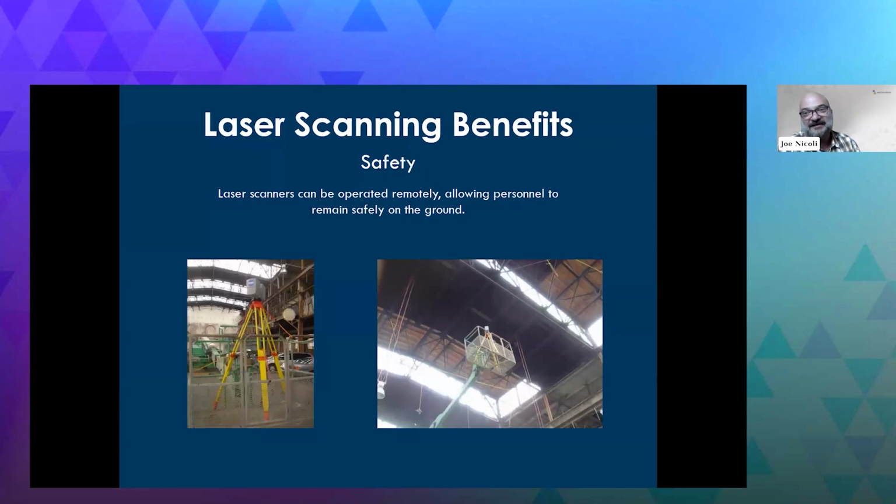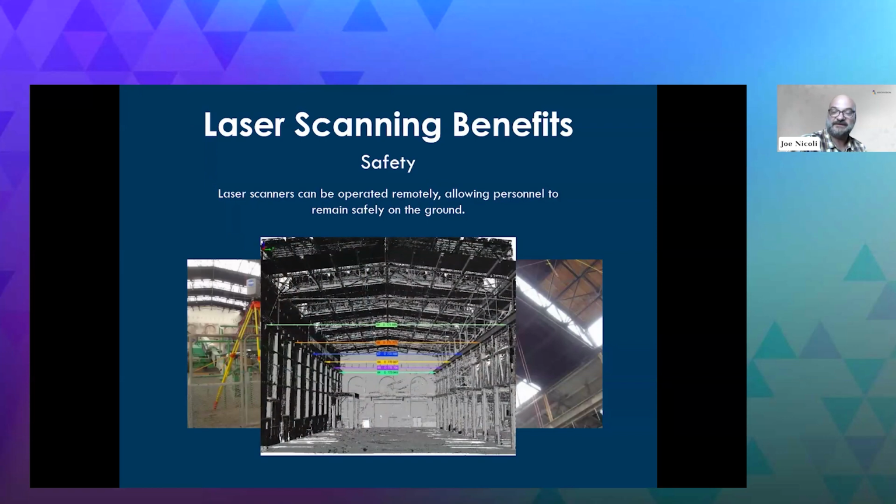Safety, personnel safety. As was mentioned, these are high-speed Wi-Fi controlled models. So all you have to do is put this in the lift and strap it down, and you can put it up in a space where in the past you might have had someone go up in a lift with a tape measure. So real quickly, you can just take all the measurements you need. Now, how are you going to do that without laser scanning? You're going to go up there with a laser pointer and stick it across.